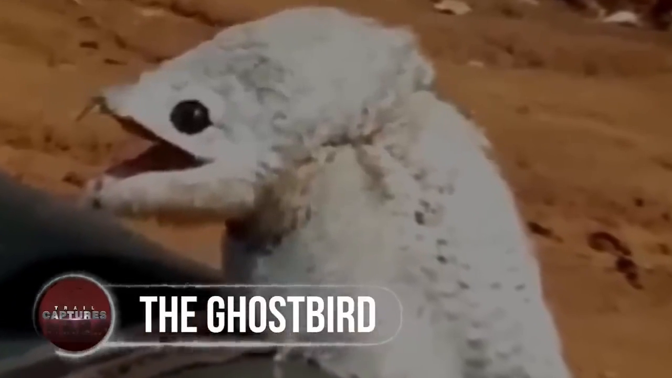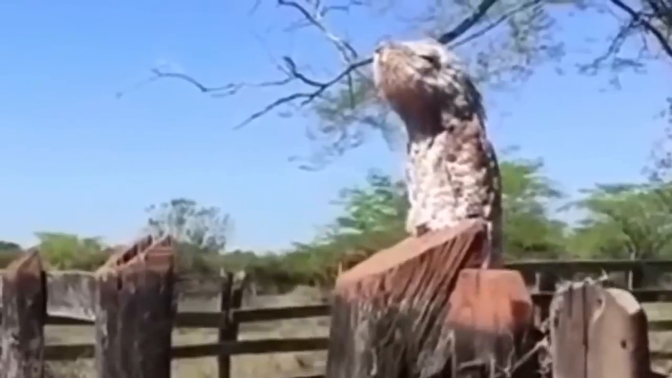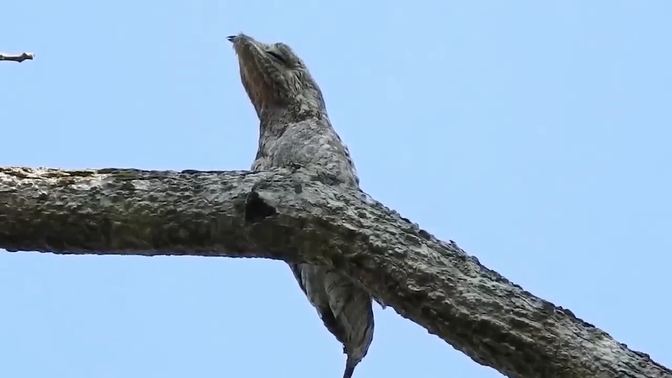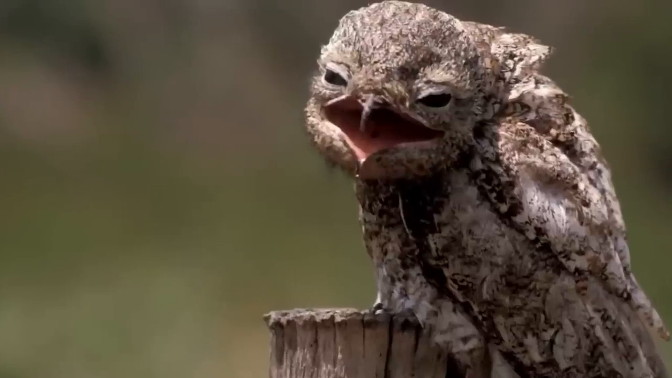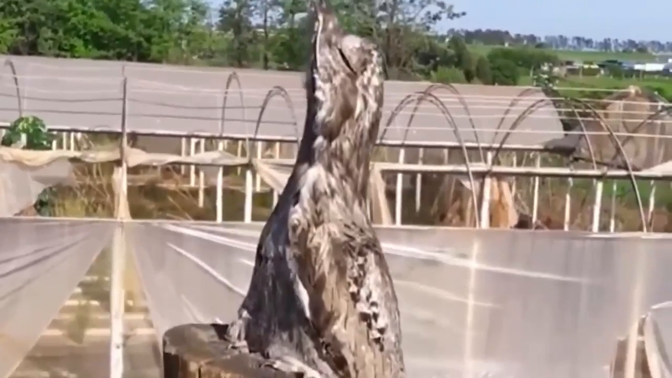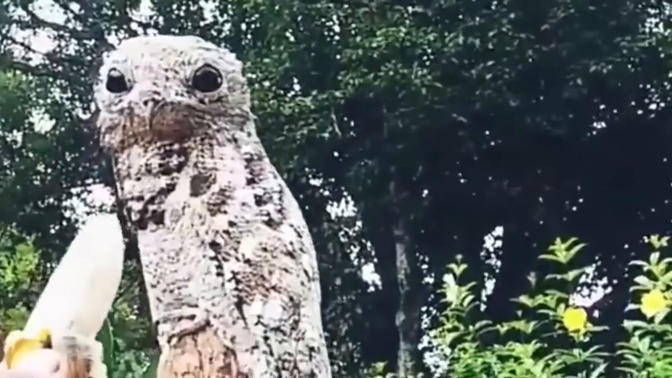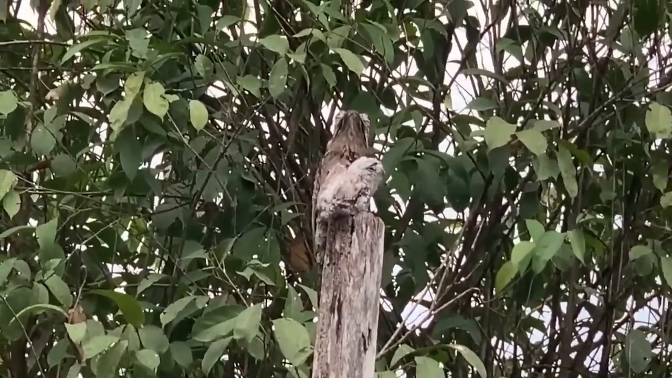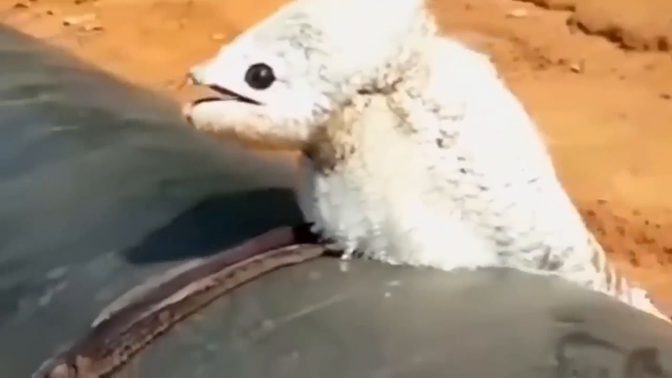The Ghost Bird. In this video, a woman gets the fright of her life when she mistakes what appears to be an old piece of wood on the fence for something far more sinister: the ghost bird. This eerie-looking creature, also known as the great potoo, is a near passerine bird found in Central and South America. Its large head, in proportion to its body, gives it a grumpy and mysterious appearance. The ghost bird is a nocturnal hunter, preying on insects and small vertebrates with incredible efficiency. Locals mostly let these amazing creatures be, admiring their natural camouflage skills.